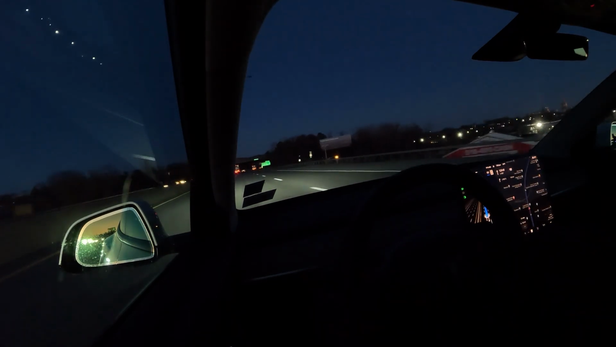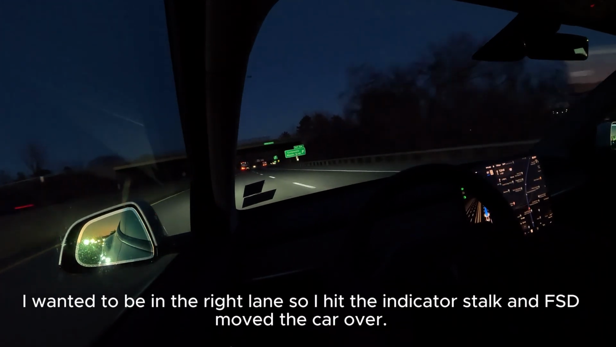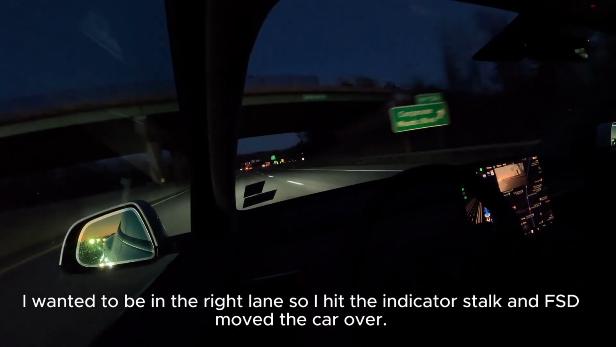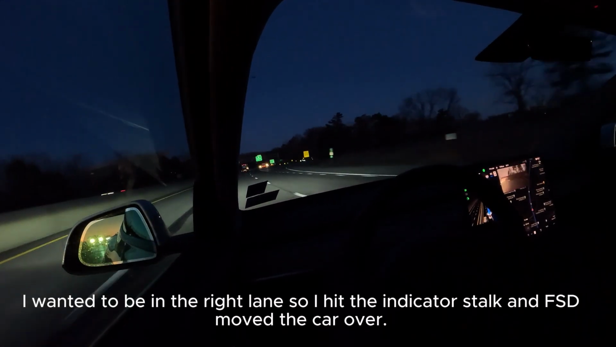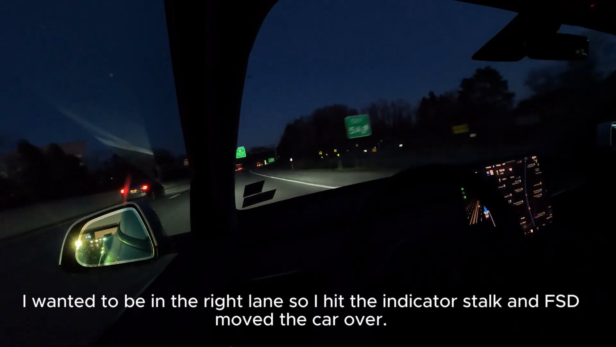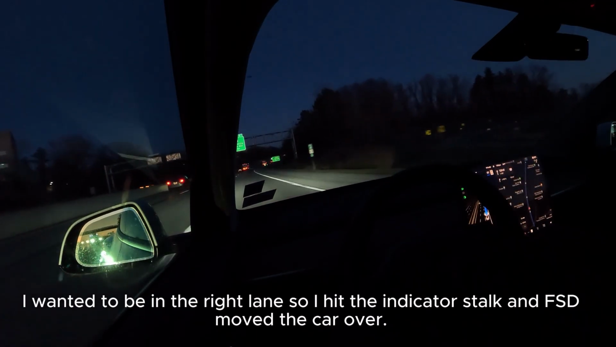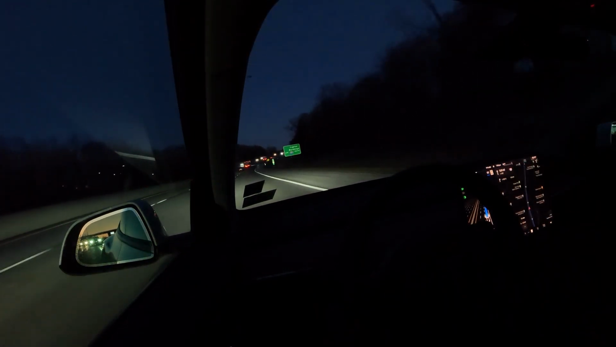I'm going to ask it to go in the right lane. So I'm going to indicate right and have it move over. Okay. Pretty good. Still staying in Full Self-Driving. Let the faster traffic go by.